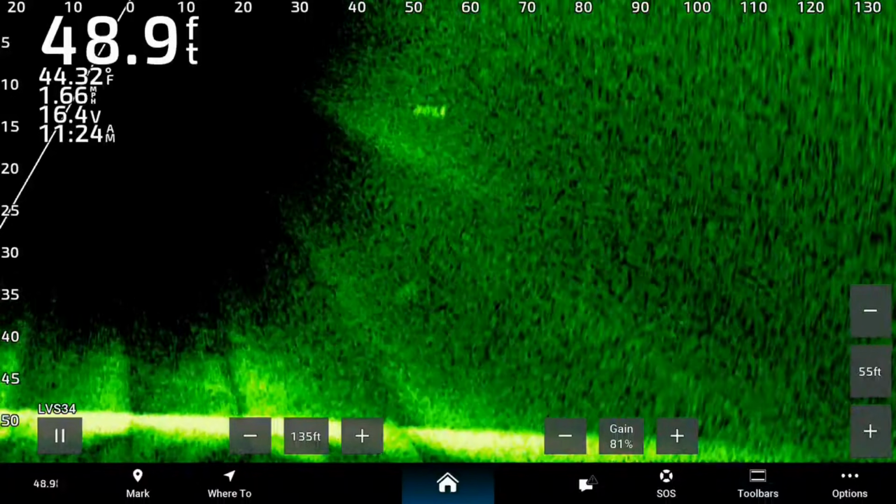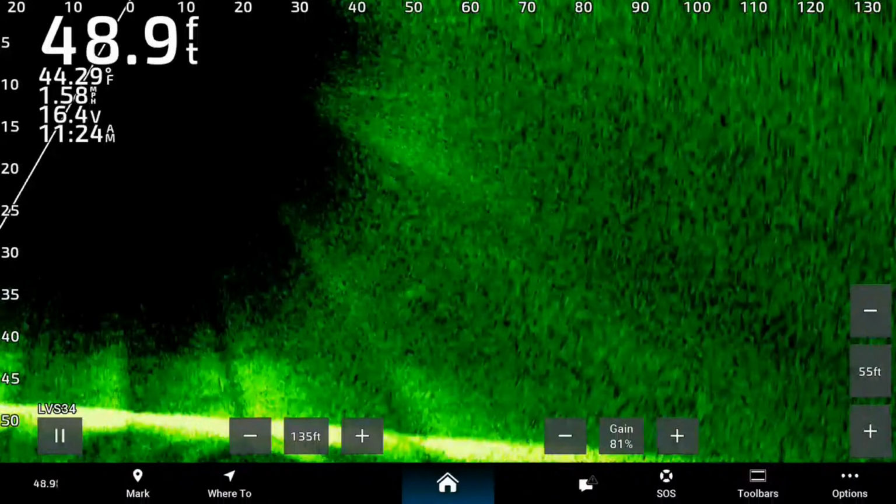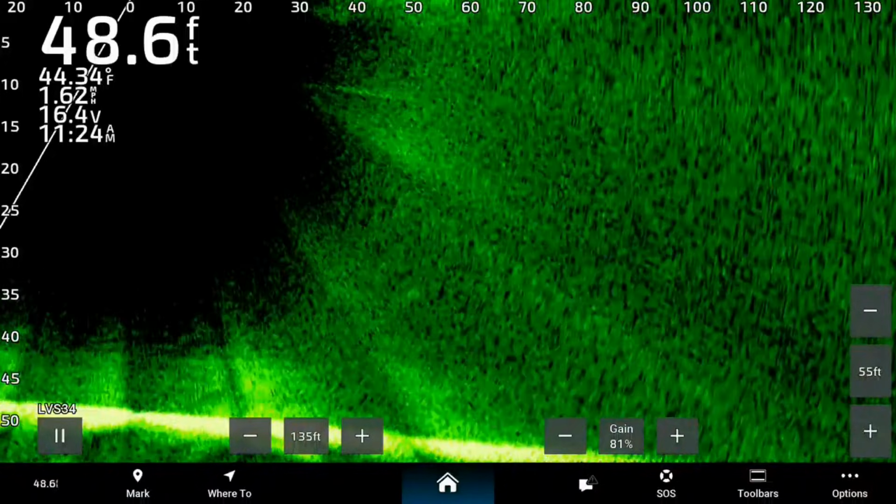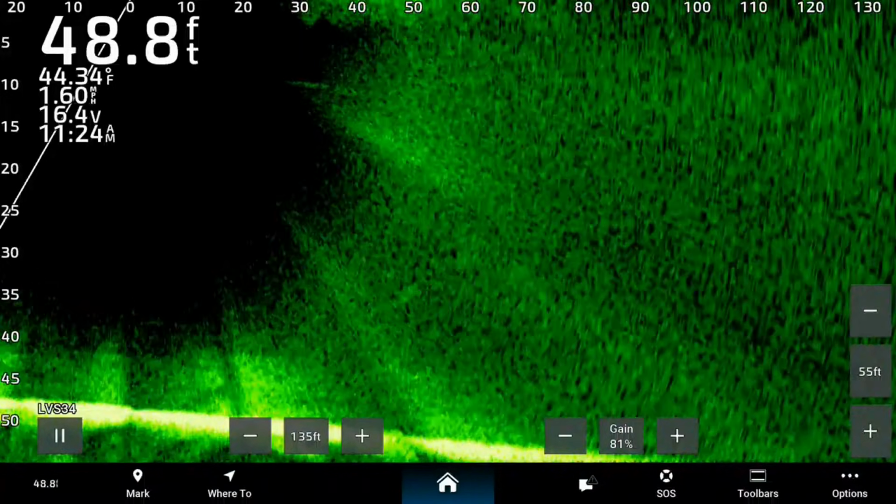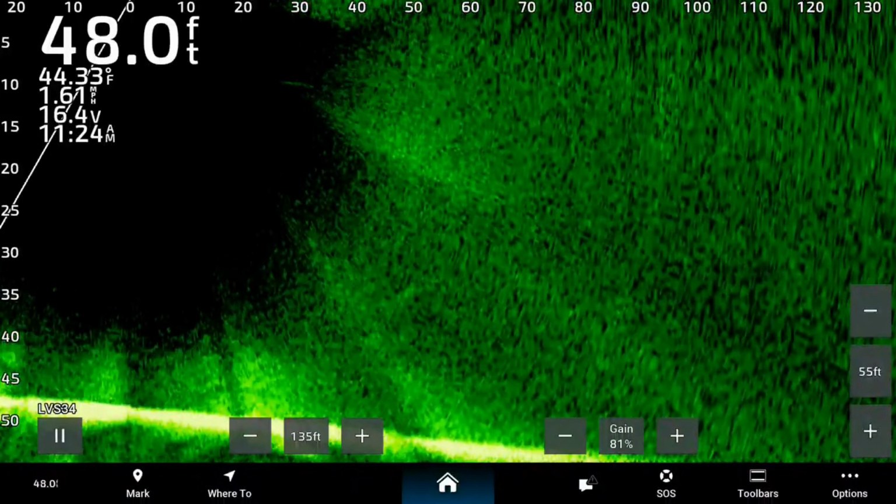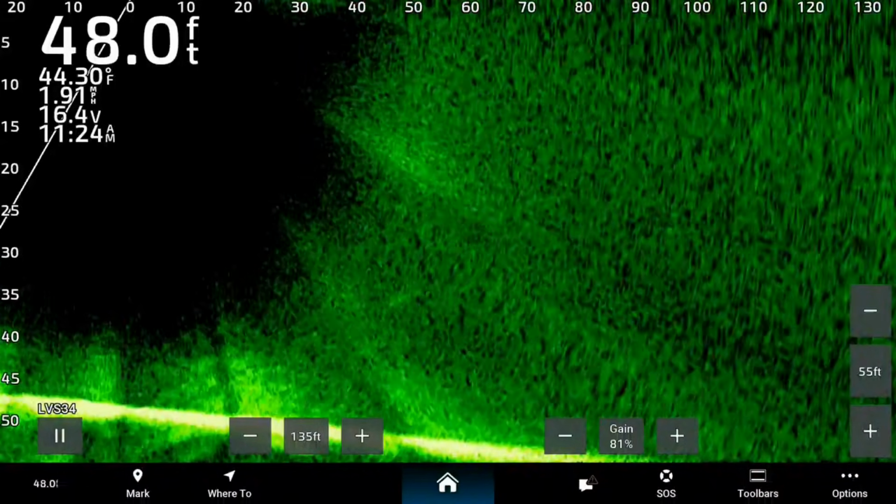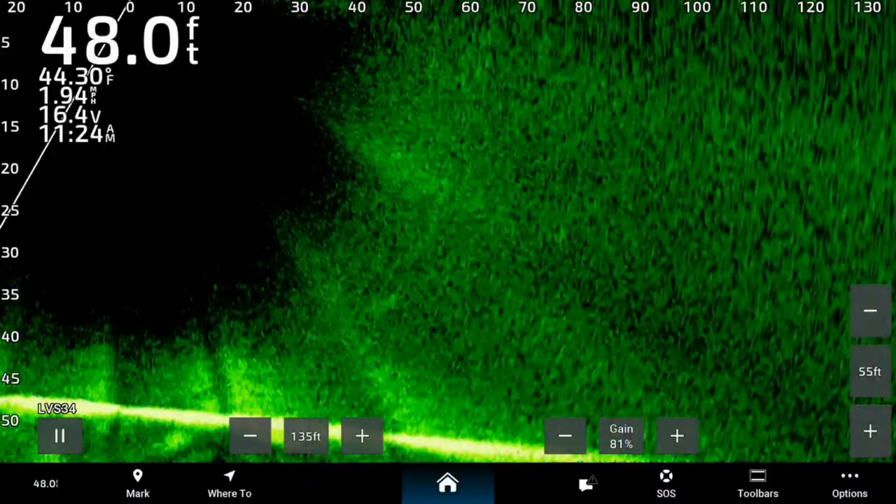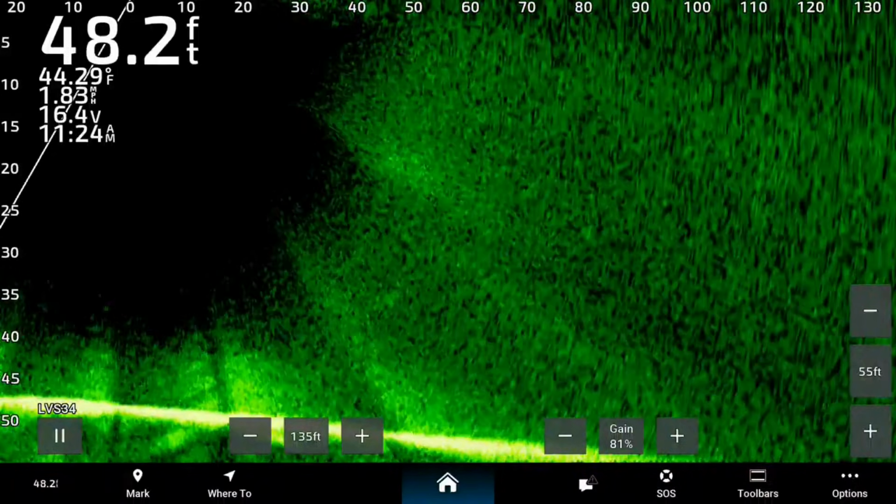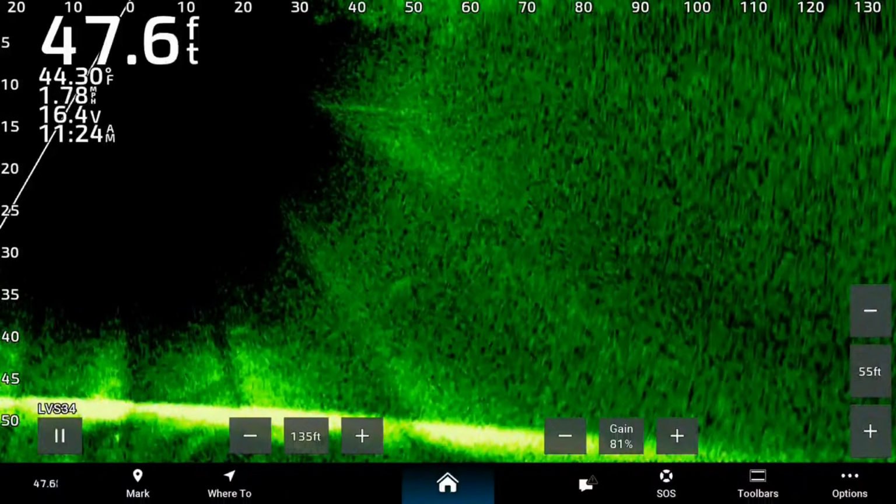Let's see if I can pull that guy into visual. Nope, just not seeing it. Let's try to drop it down just a little bit. Let's see. That's 13 feet. Just got out of visual range with that one.